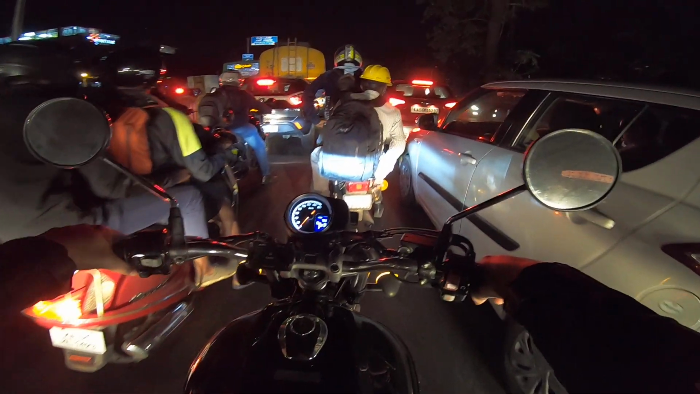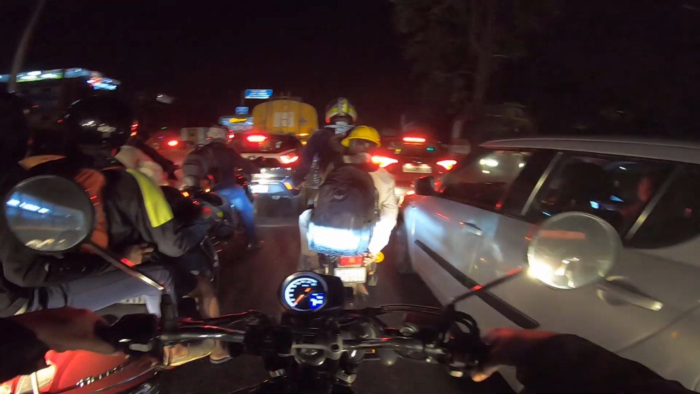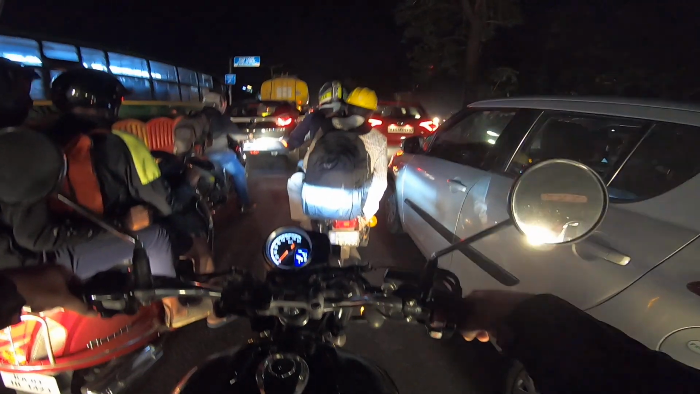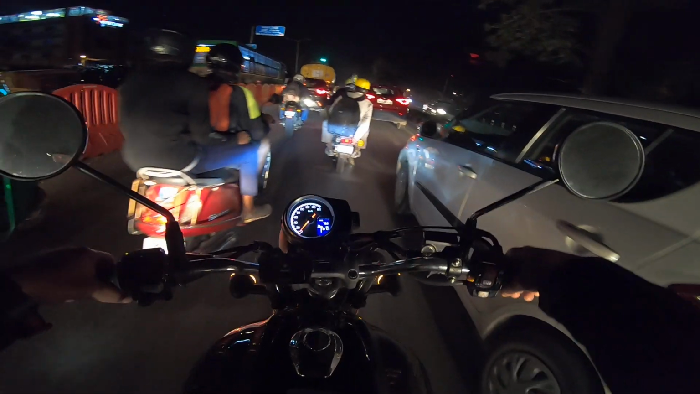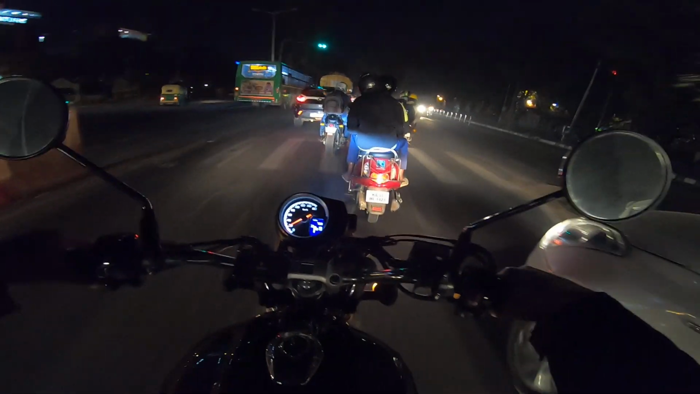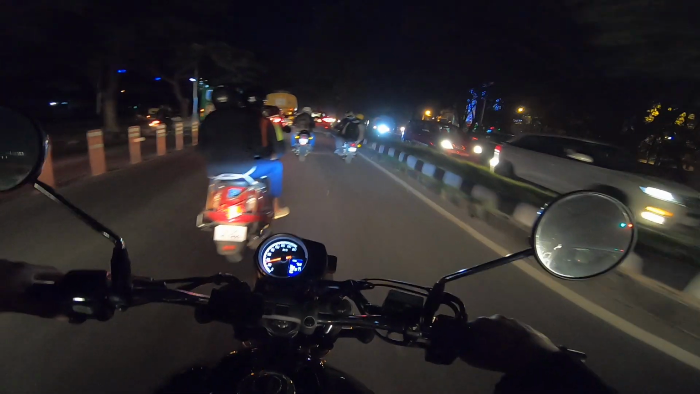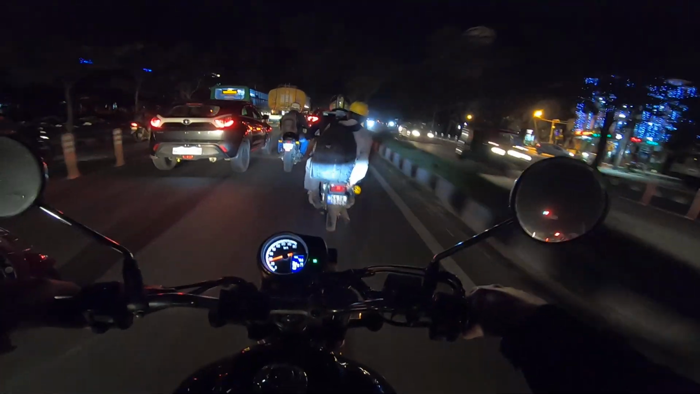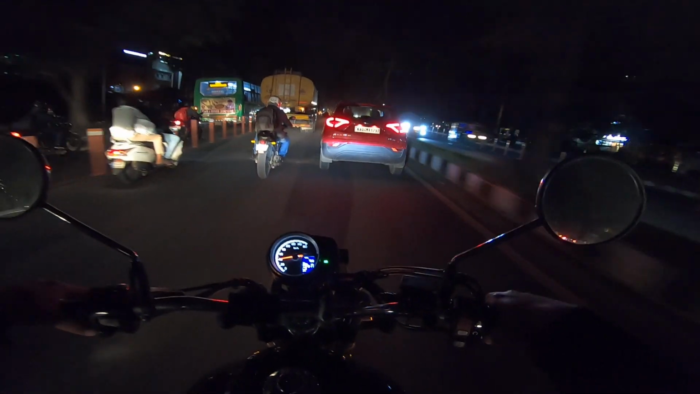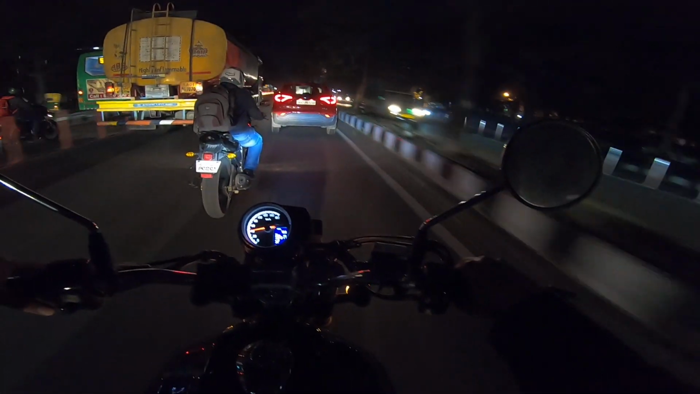And guys, yeah, riding in the traffic, this particular bike is super easy. One word I would like to say is it's a very easy riding bike. So this bike truly reminds me of the easy riding experience the olden days 100cc bikes used to provide, like Splendor, RX100, etc. So very easy riding, guys. The seating, stance, etc. is so comfortable, so relaxed, so absolutely effortless.